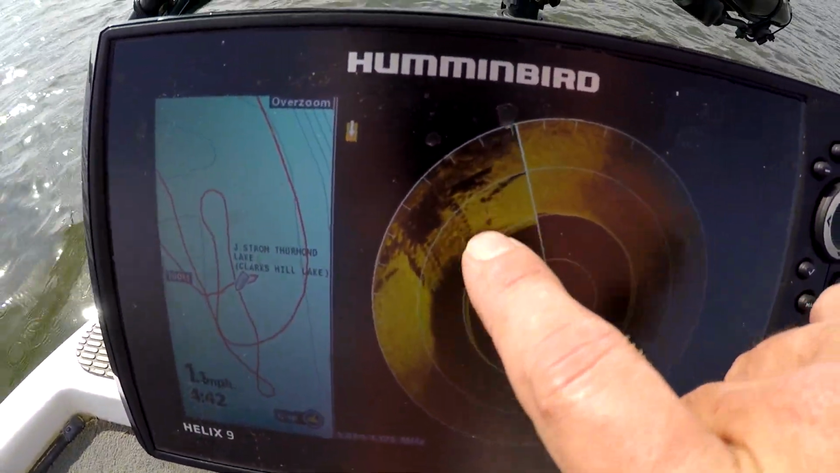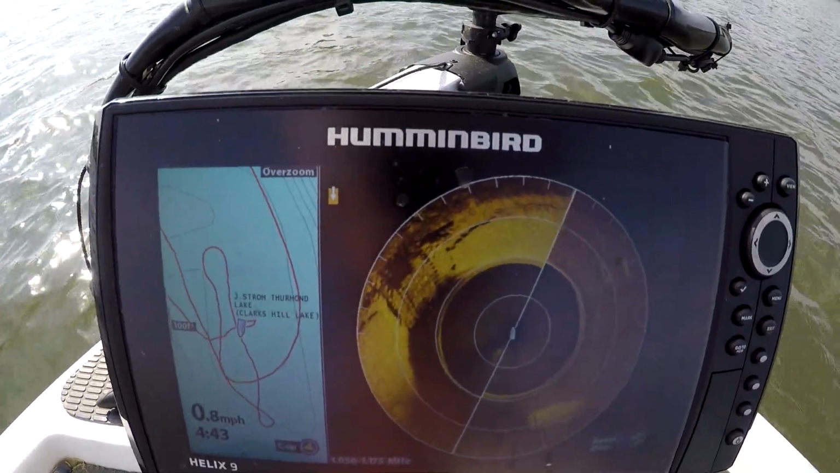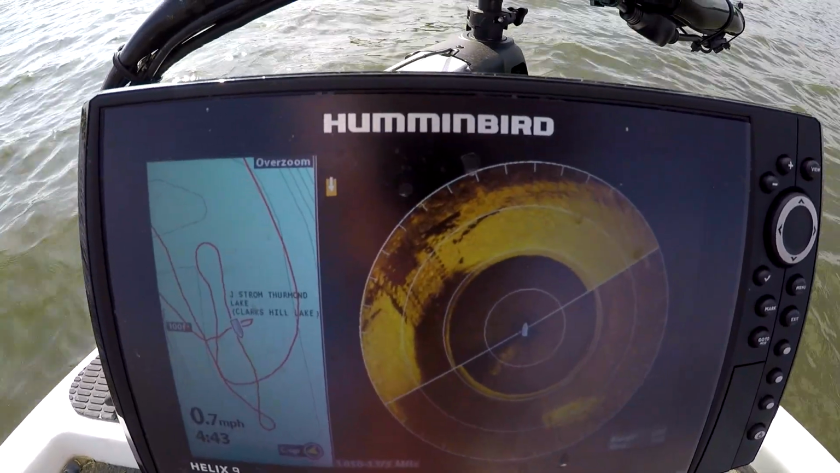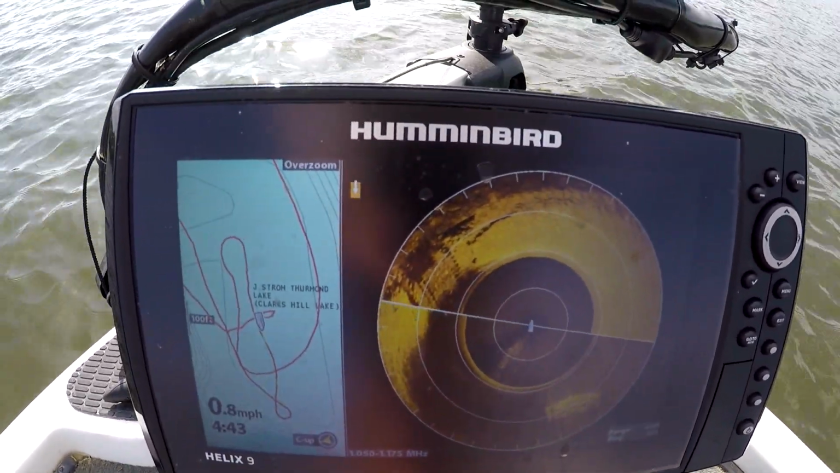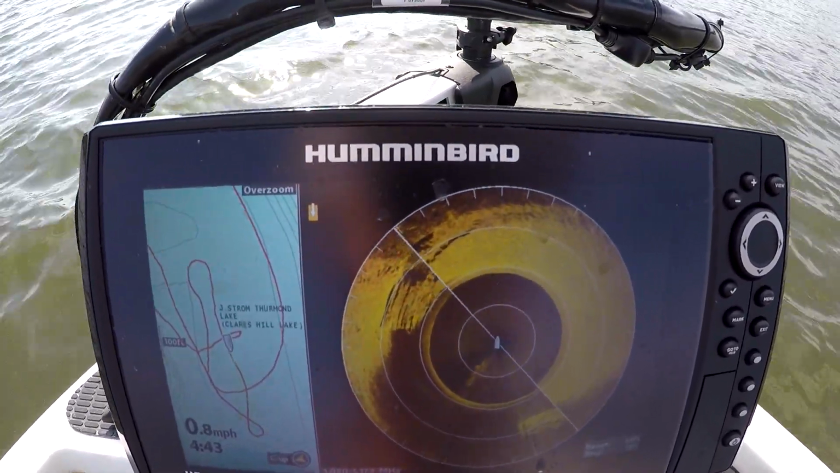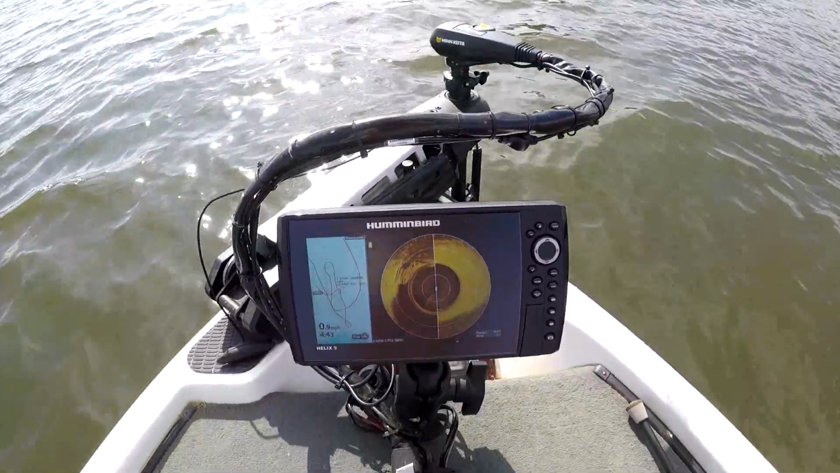You can see the slots, individual slots in the bridge. Insane. But you can tell definitively it's a man-made structure. Say it just takes the guesswork out. I'm amazed. Very amazed. Very cool.